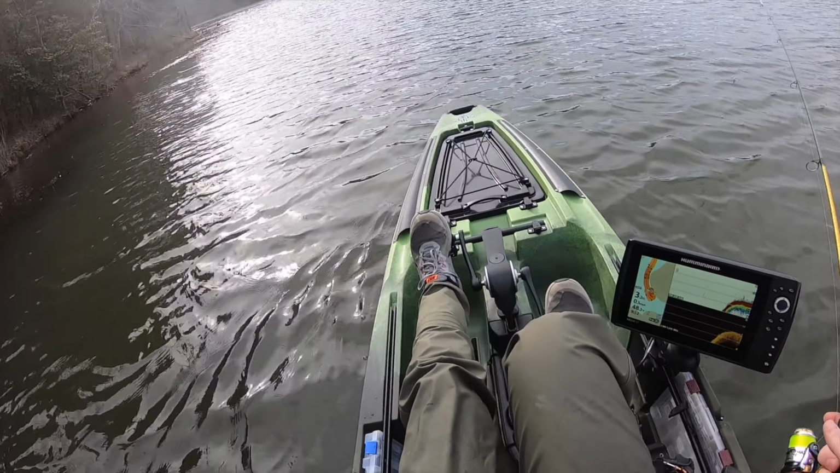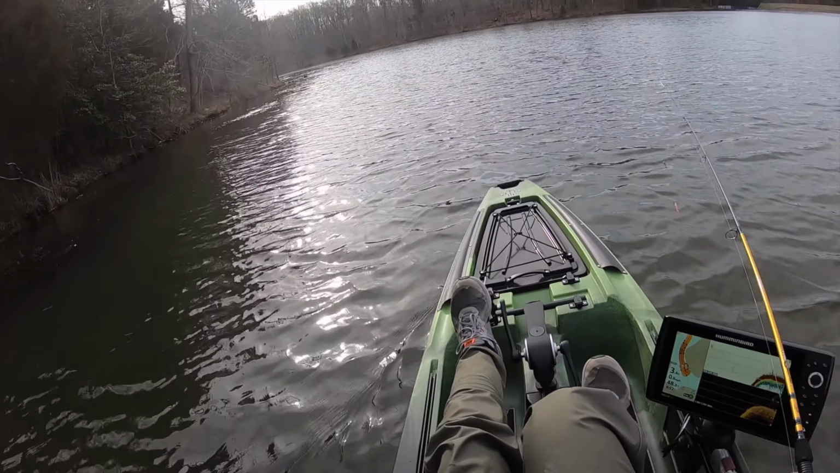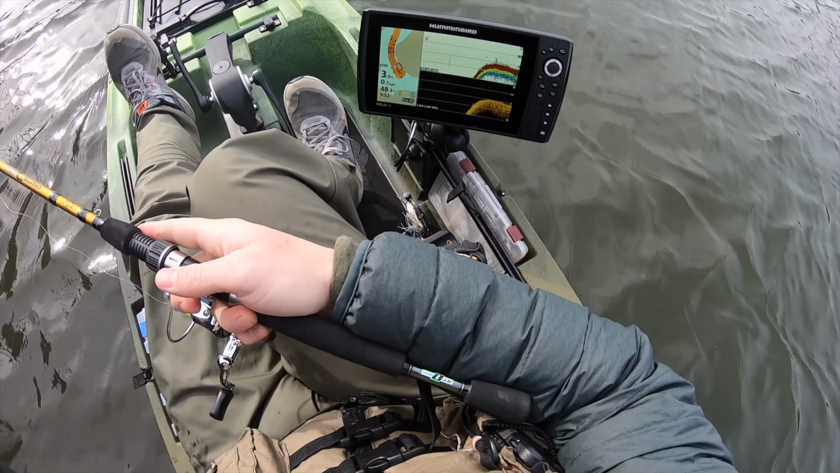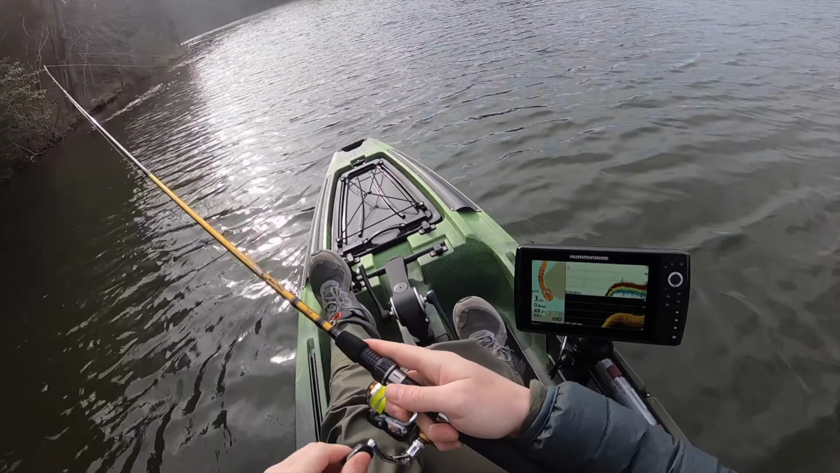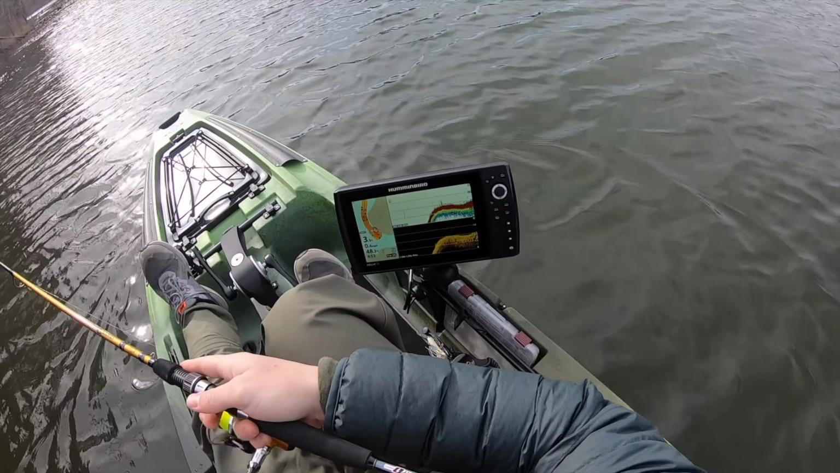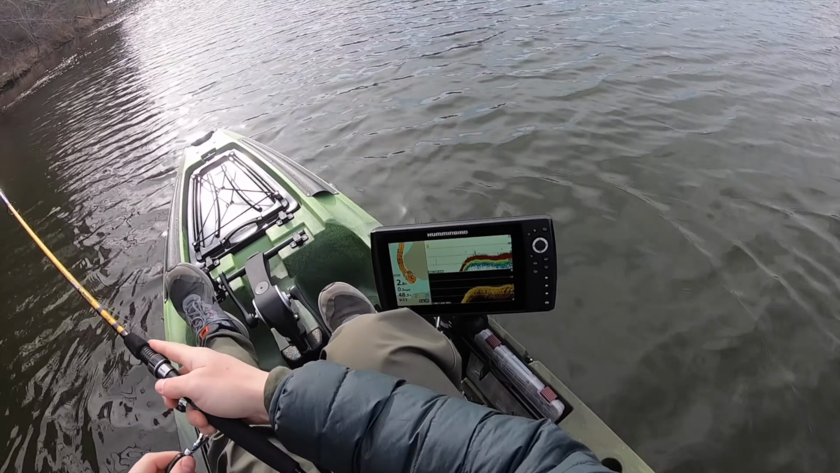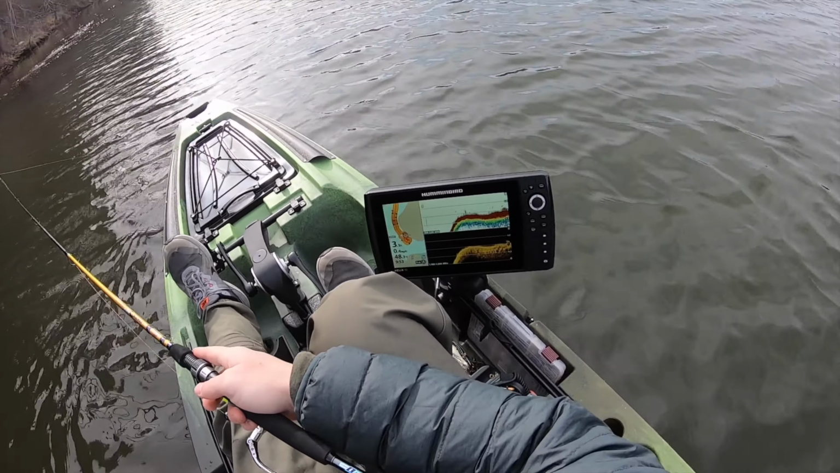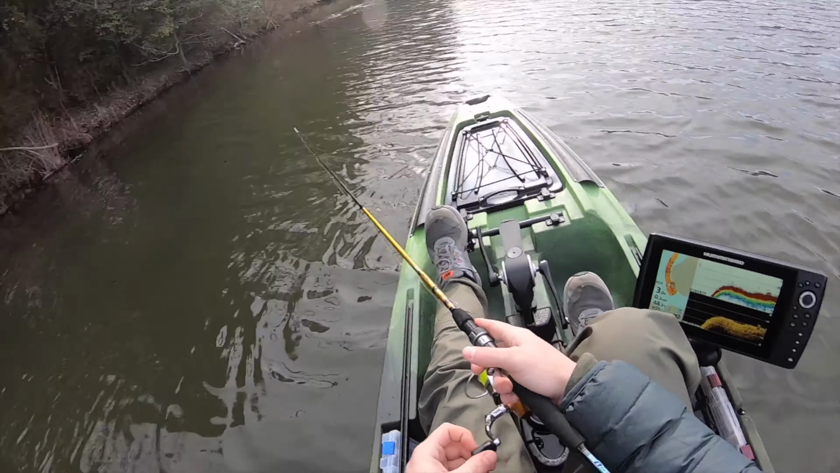Alright guys, so I did spot some fish back there on the sonar, but they are just really moving. One thing to note is the water temp there, looking at like 48.3 degrees, which is quite a bit higher than that other lake that I've been fishing that's quite a bit bigger. So that's one thing to remember, is that these smaller bodies of water do heat up a little bit faster in the springtime.